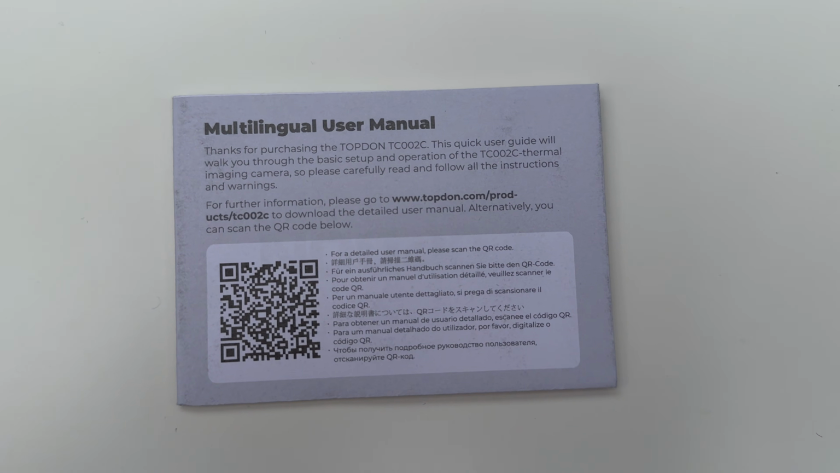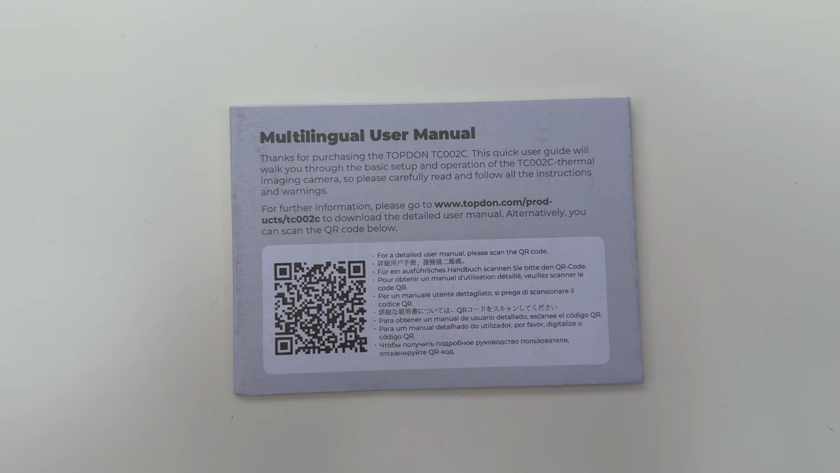One of my big negatives about this is the manual, or the non-existent manual anyway. So it says about scanning a QR code, which should go to a detailed manual, and there isn't one as far as I can tell. I scanned it and I just got the same leaflet that you get inside the packet. So I don't know whether I'm missing something here, but I couldn't find a detailed manual, and that would help because I can't relay very much information to you because I don't really understand how a lot of this works.